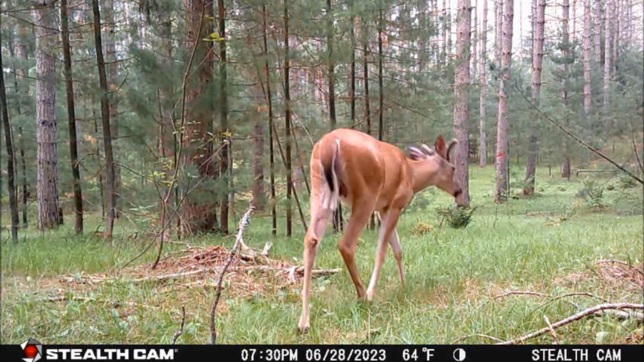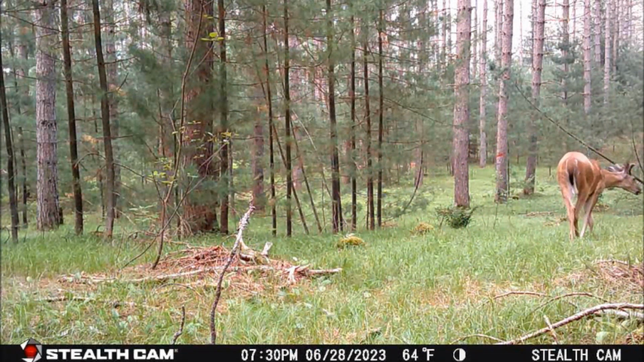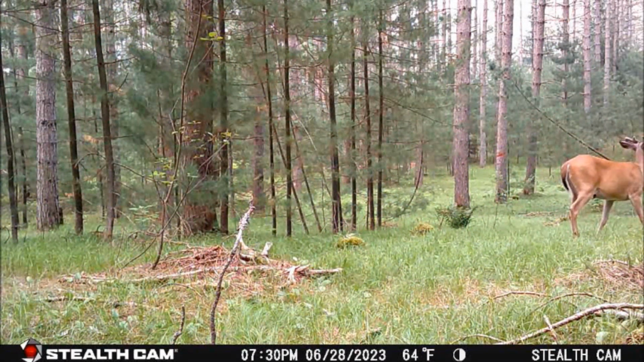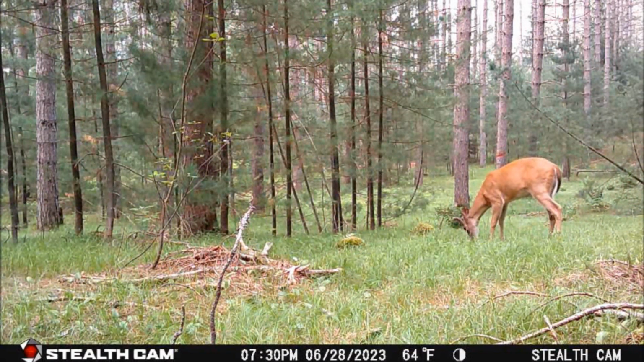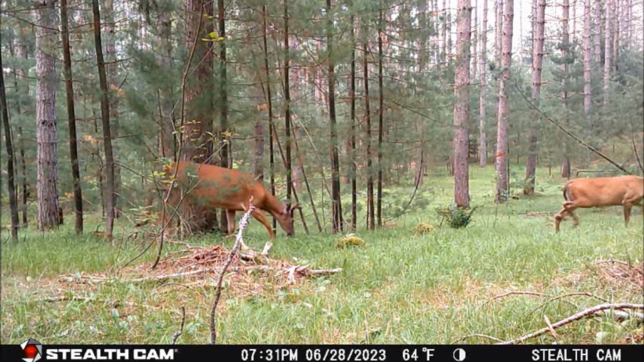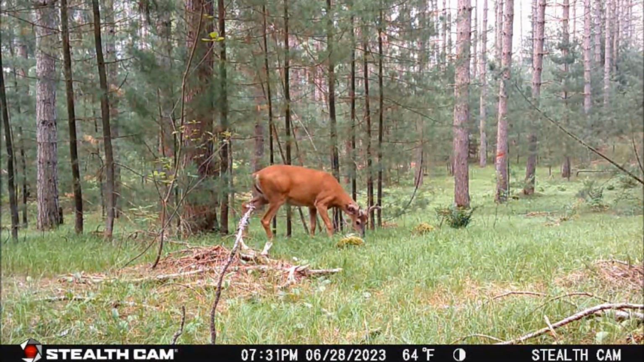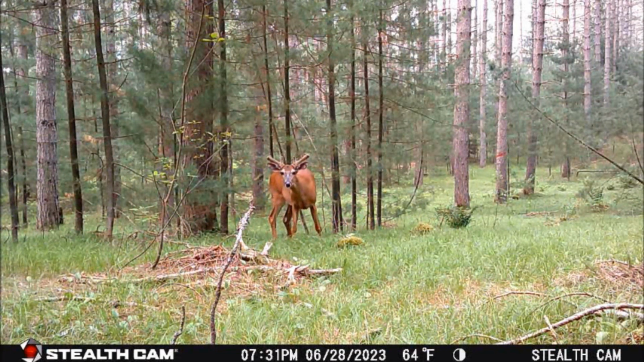Now all that doe activity started to change a day later as this first buck, a 4-pointer, walked past the trail cam at 7:30 p.m. and then the action started. About 1 minute later, this 6-point buck came in and the 4-pointer took off. This 6-point hung around feeding for quite a while.